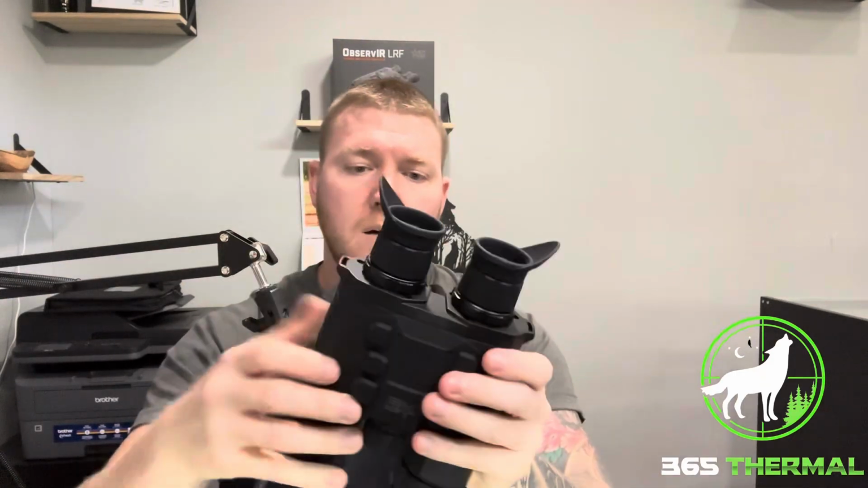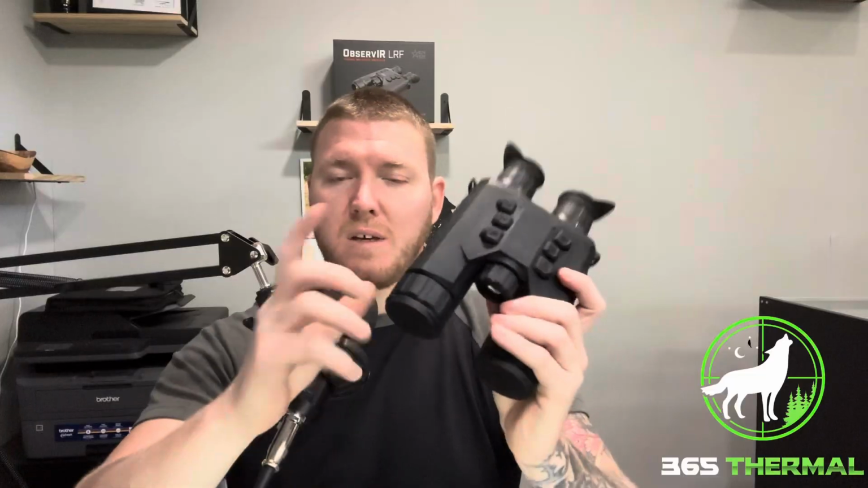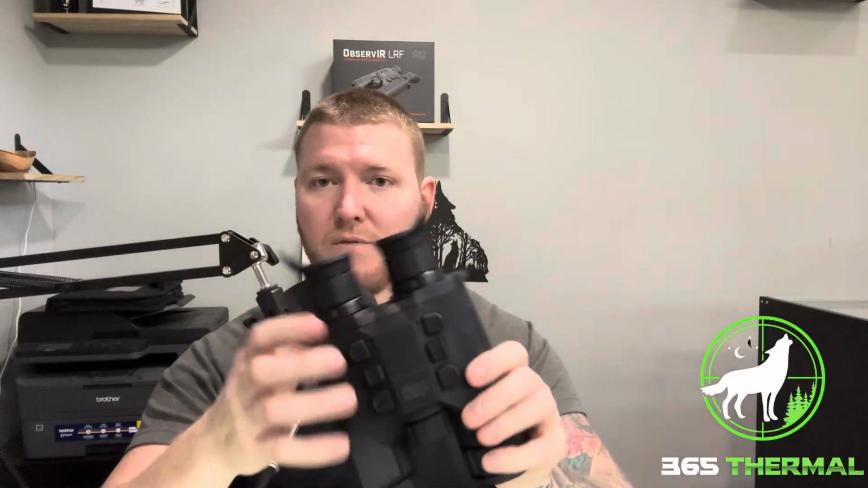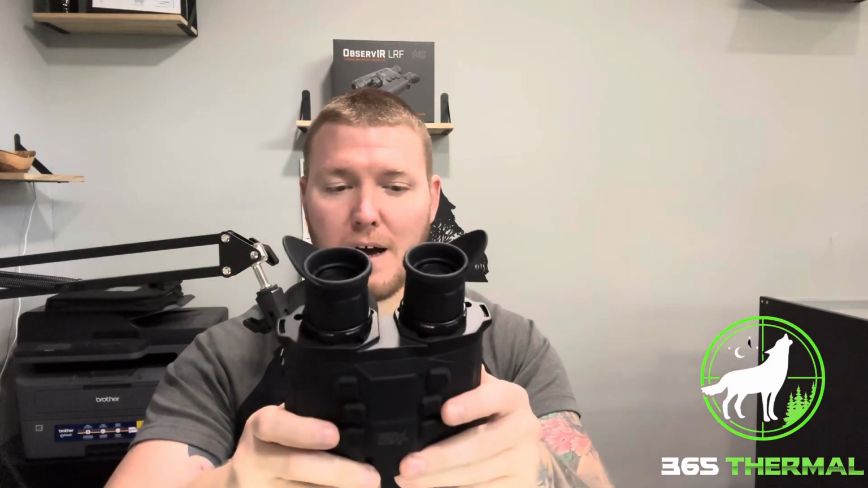So that's pretty much it. Not a whole lot to go over physical wise. Like I said, it just takes a minute getting used to it to first set it up initially for you. Again, adjusting both the front diopters as well as the eye focus pieces on the back to get it to match for your eyes, to actually get it to where you're seeing the image fully on both together. You know what I mean? So not a whole lot different than regular binoculars there. That's pretty common, but figuring out which one actually adjusts the optical and the thermal takes a second, just so you know.